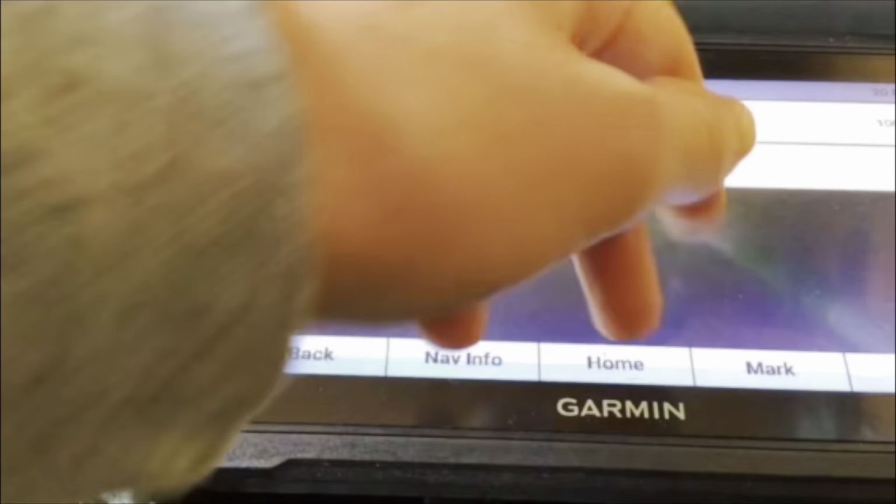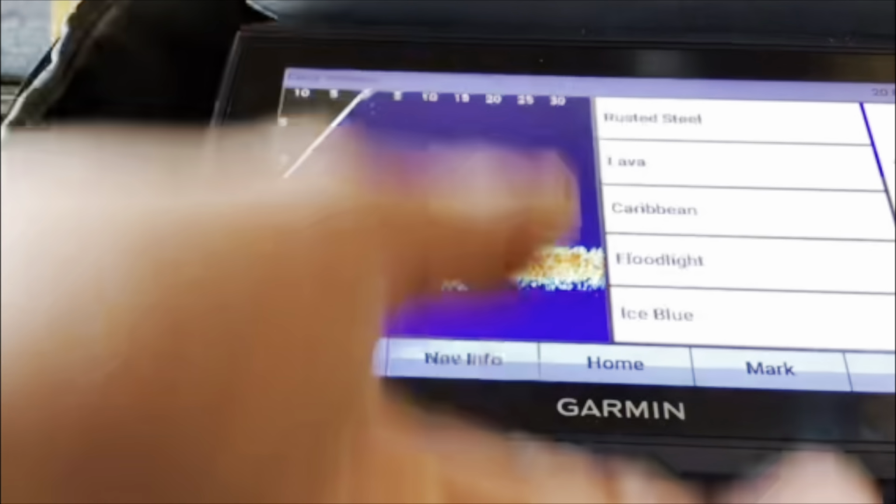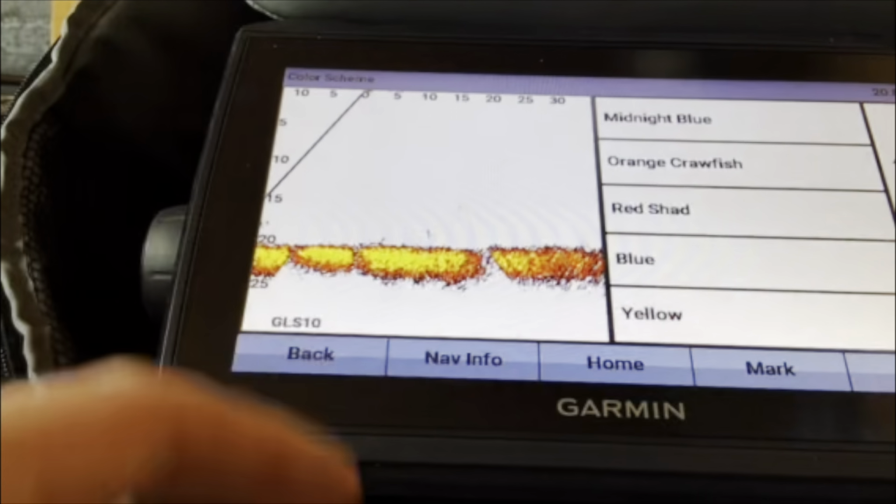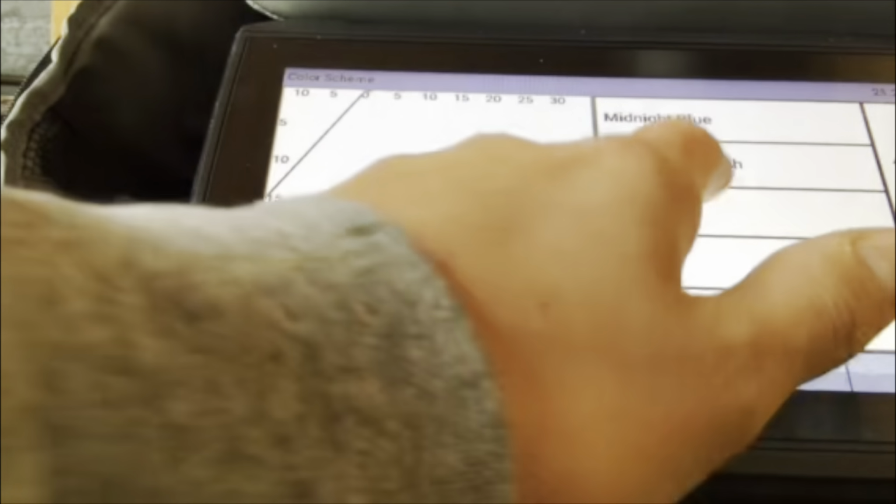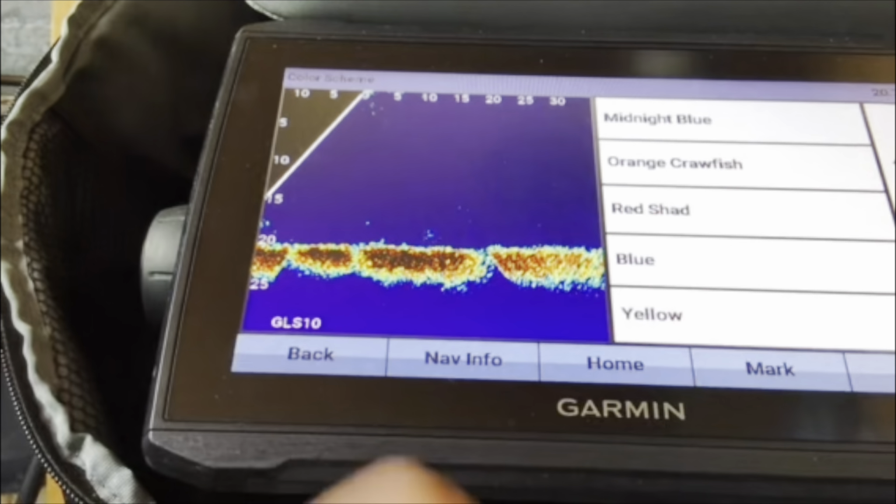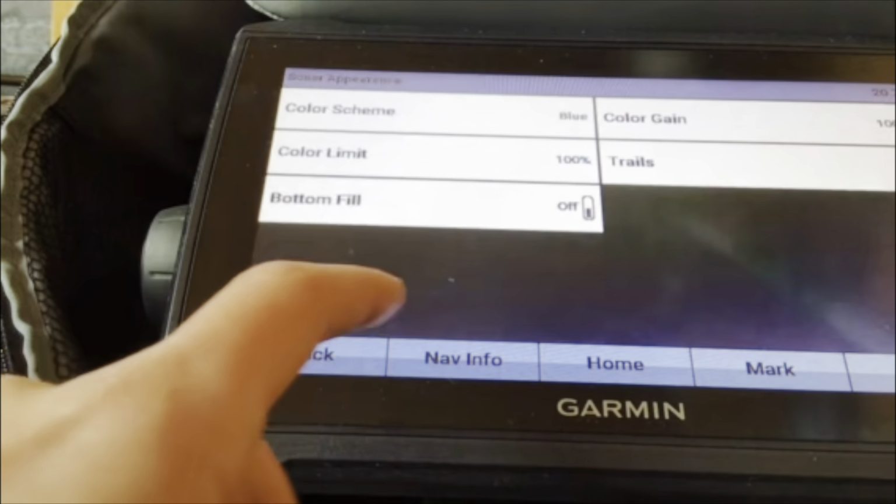Then appearance, you can go to color scheme. This is just your color, so I can go rusted steel, lava, Caribbean, floodlight. But I think there's only 2 that I really like, and it's yellow, which isn't bad, and blue, which is my favorite. Then you can go to midnight blue, orange crawfish. I find this is the best one for my eyes. It's a pretty popular one too.